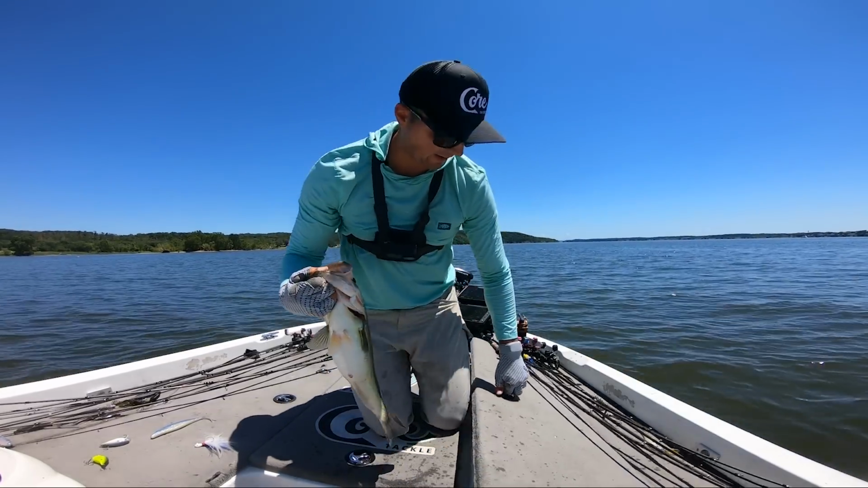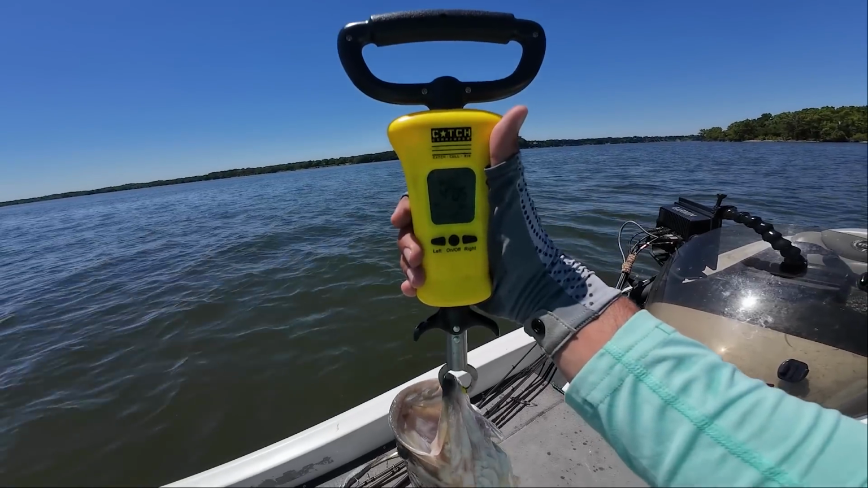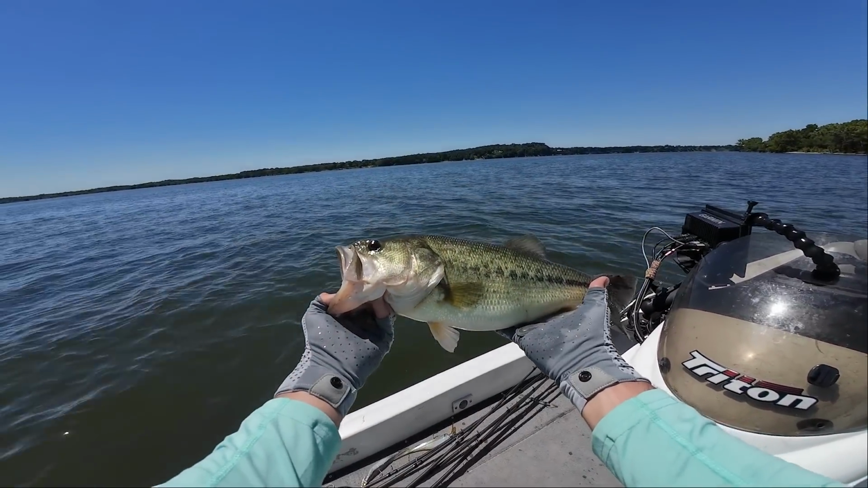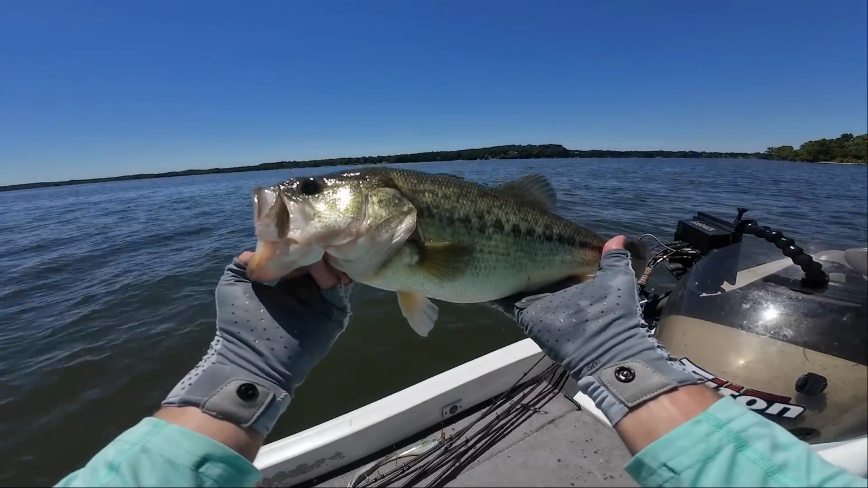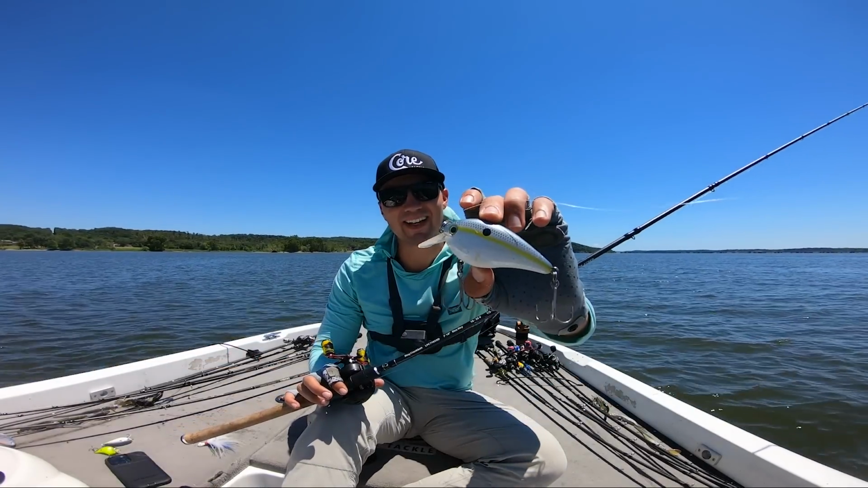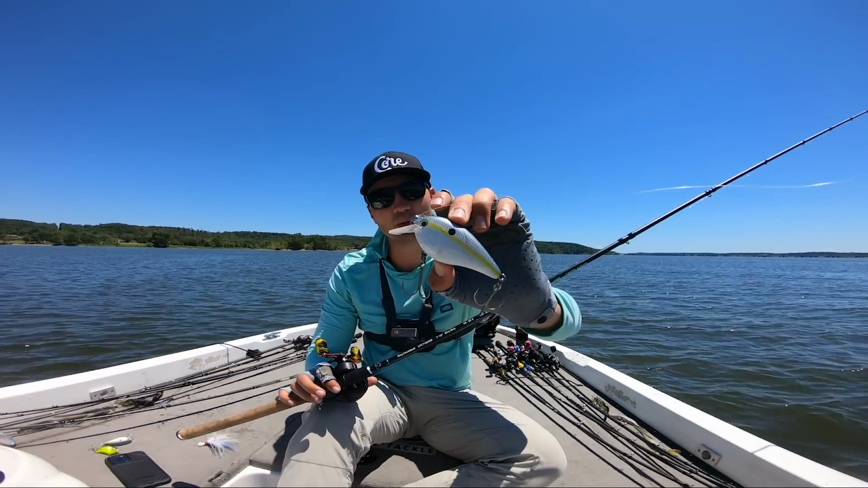Let's get a weight on that guy. There we go, guys. 4 pounds, 5 ounces, solid fish. That's what we're talking about right there. Solid 4-pounder. Love catching these fish. That's the size of fish we're always looking for out here. Get back down there. Well, there we go, guys. That was awesome. Catching them on that KVD 8.0 Squarebill crankbait.